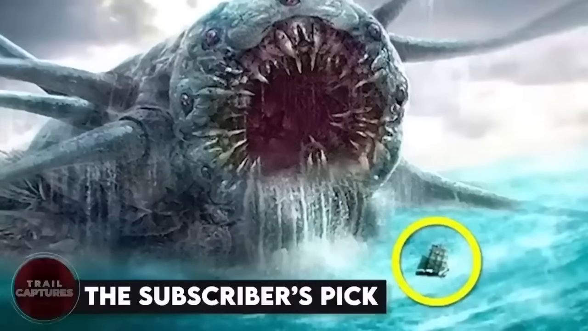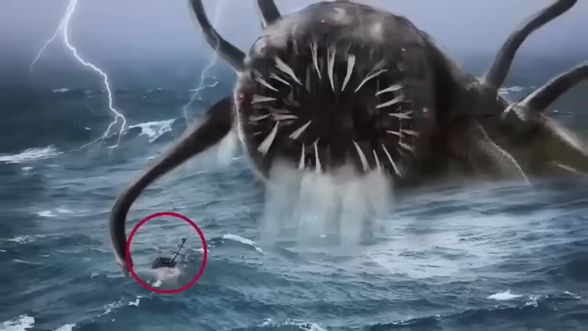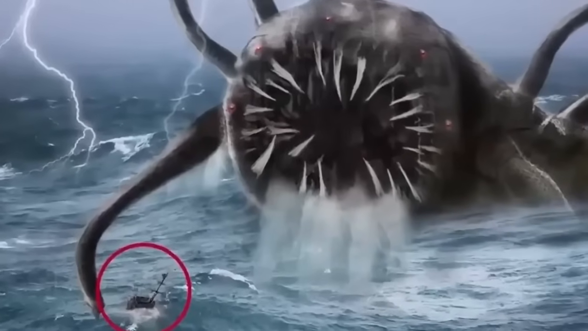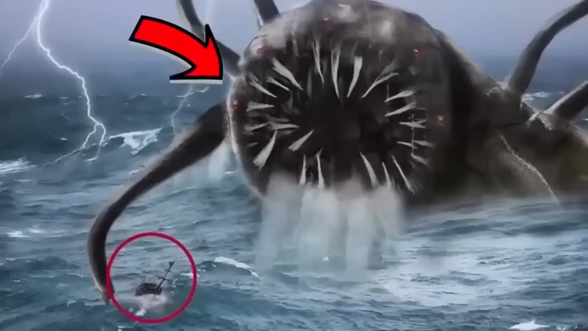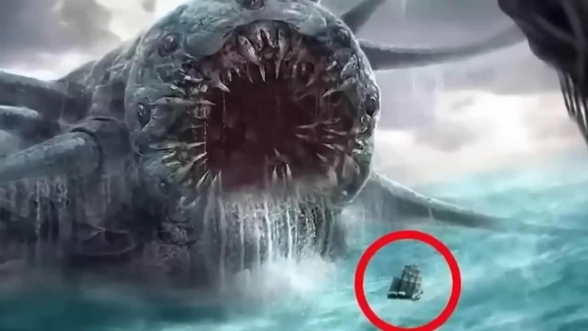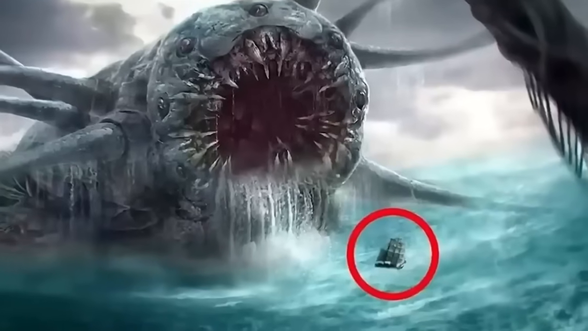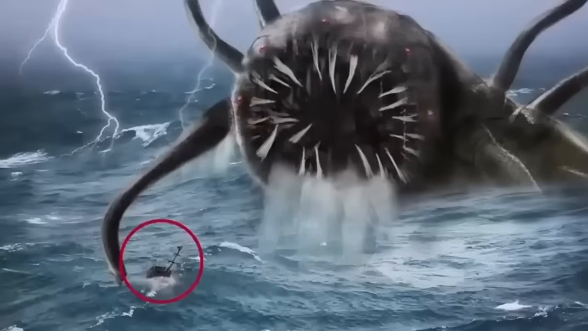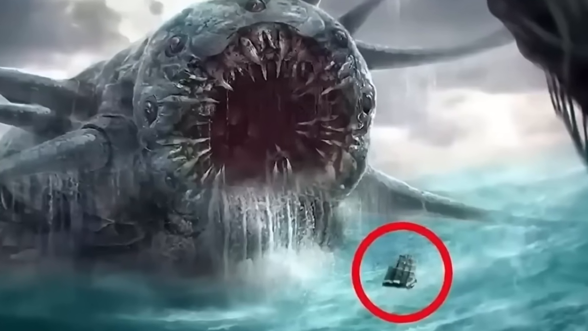The subscriber's pick. This image shows a huge predator of the world of water, with its weird horrifying mask and tentacles showing. We also see a boat nearby for comparison, which shows how big the creature is. But well, no matter how creepy this may look, it's not real. Instead, it is an image created through Photoshop. Still, with the ocean being only 3% discovered, who knows? Maybe this actually might be real too. What do you guys think about it?